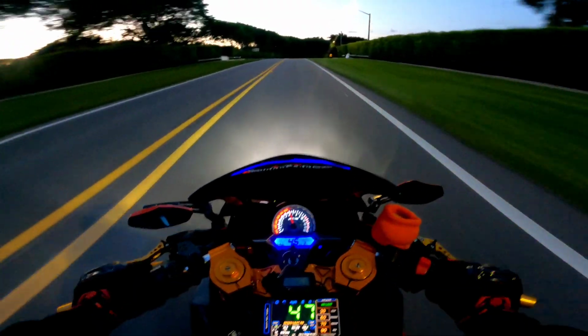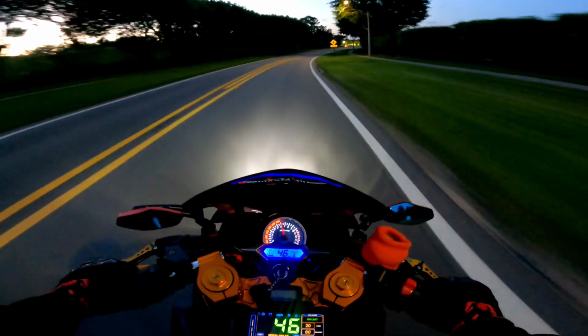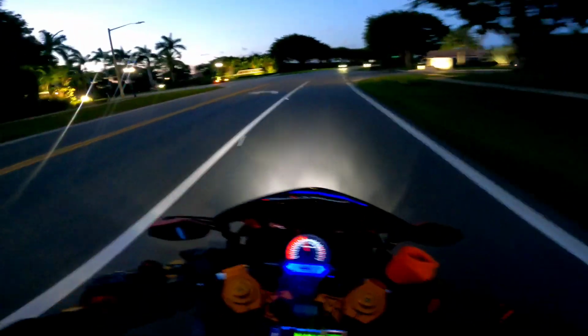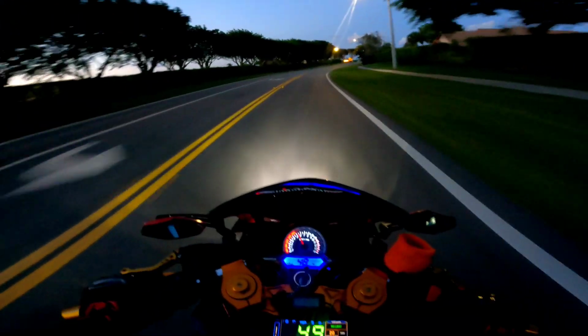But yeah, somebody said we're putting a big bore kit in it. I don't think I'm gonna do that to this bike, at least not for now. I mean, it goes fast enough for what I want it for. And if I didn't have a bigger bike, maybe, but you know, I got one.